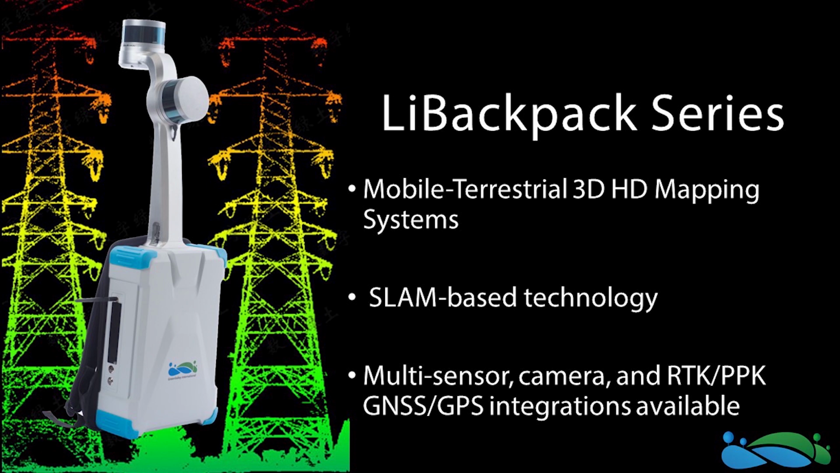So what we're calling this is a mobile terrestrial 3D HD mapping system. It's a SLAM-based technology. So just to back up for a second on what SLAM is, an acronym. It stands for Simultaneous Localization and Mapping. It's an algorithm, essentially, that's going to be able to take different sensor feeds, in this case it's going to be LiDAR, and uses that to construct a map of its surroundings, while at the same time determining where that sensor is in relation to the objects in its surroundings. So that's what the simultaneous localization and mapping algorithm is.